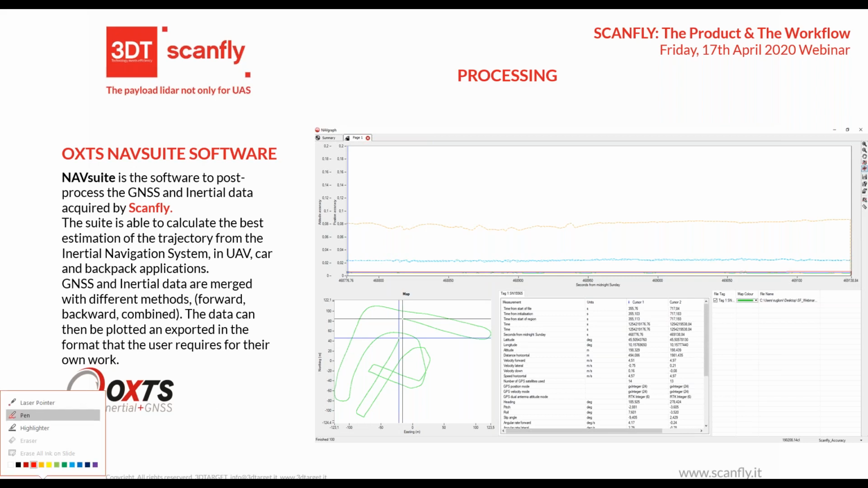As I told you before, we can do the processing inside the Smart Processing LiDAR, but we also provide the OxTS NavSuite software to better set all the parameters and to generate a consistent trajectory.